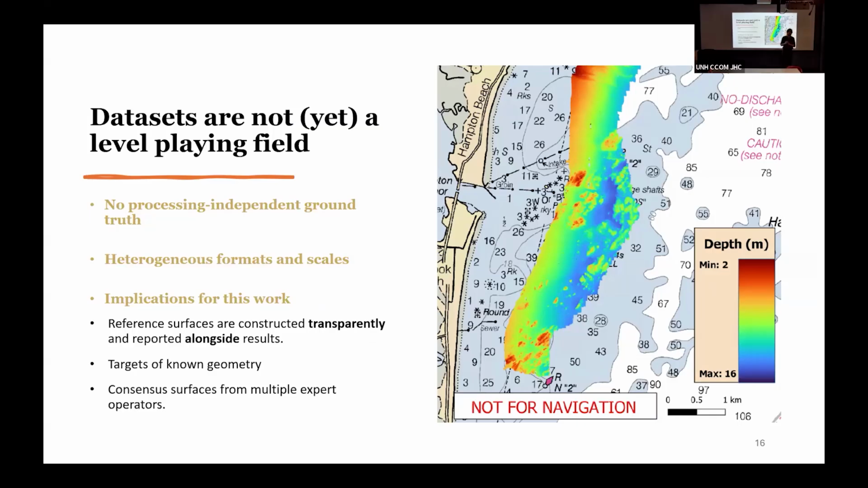All the ground truth comes either from a certain process, such as CUBE or CHART. So inherently, I'm not saying it's wrong, but inherently it has assumptions and biases from those algorithms. Or it's done by a hydrographer, by hand. And that hand annotation, again, comes with biases and comes from decisions made by the hydrographer.